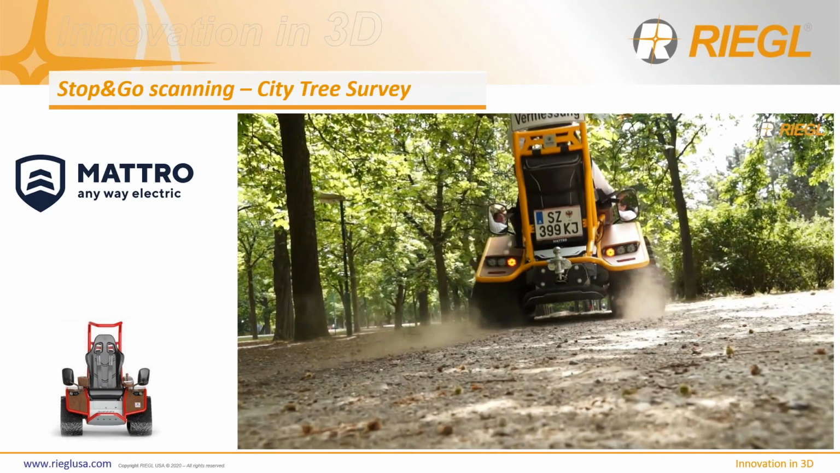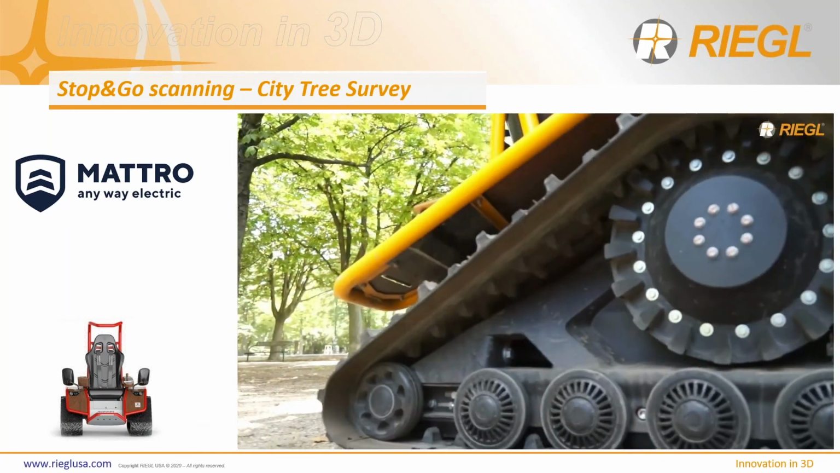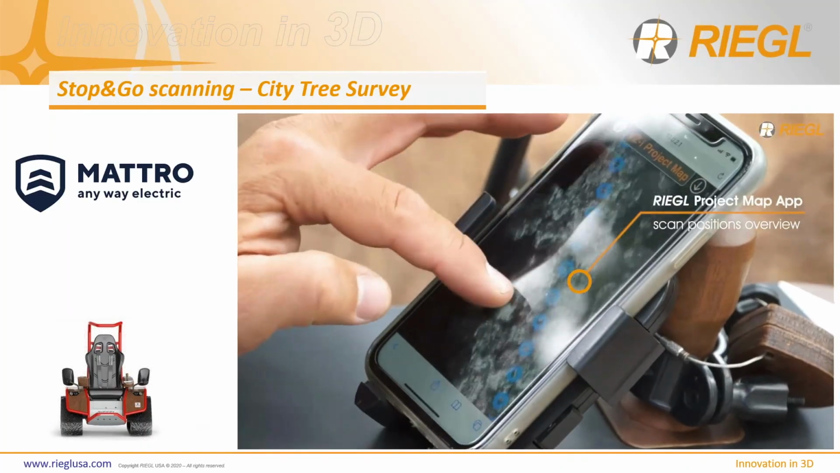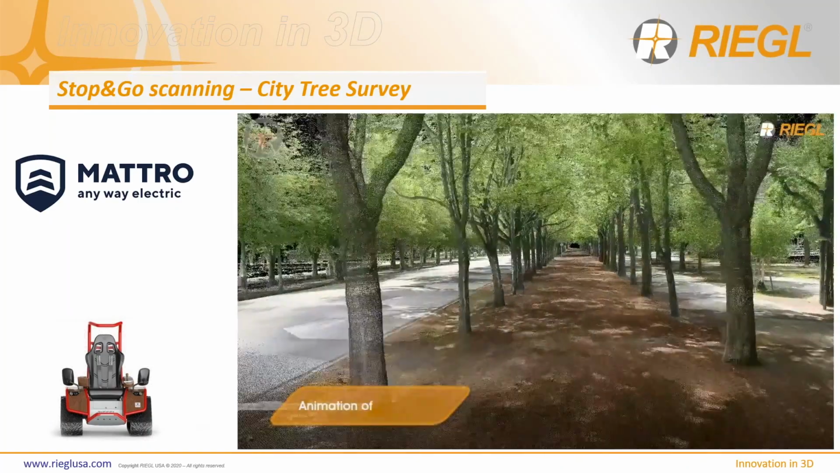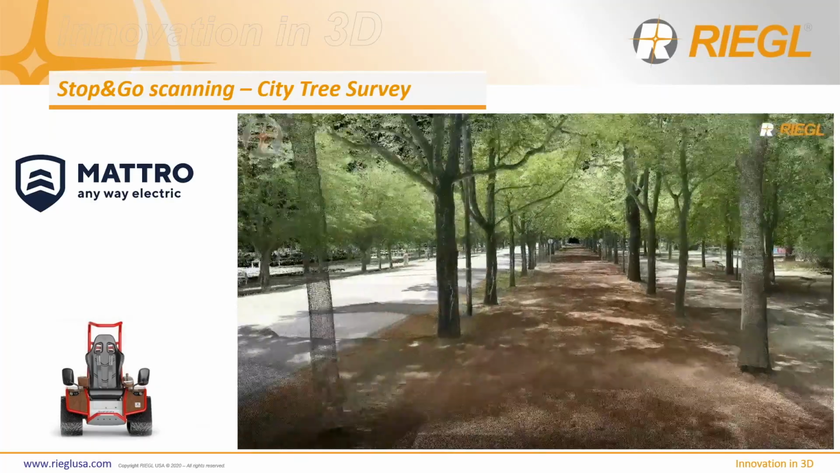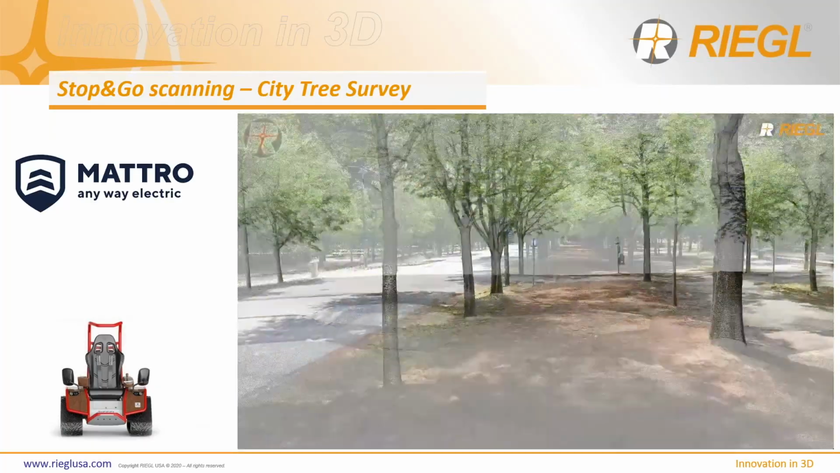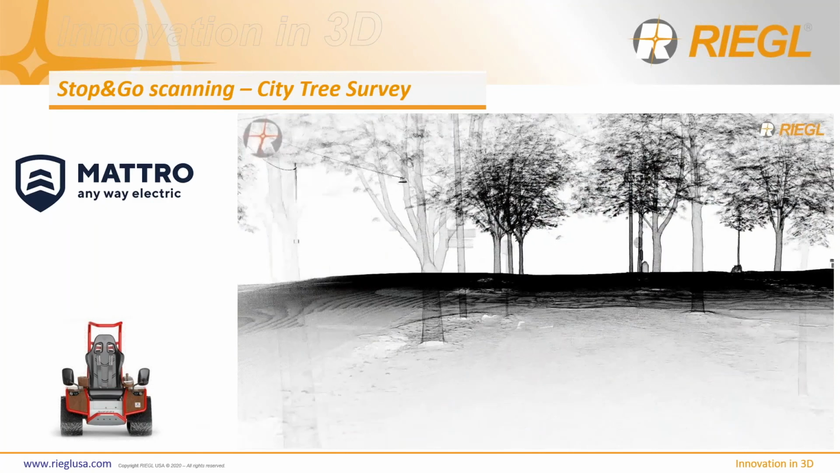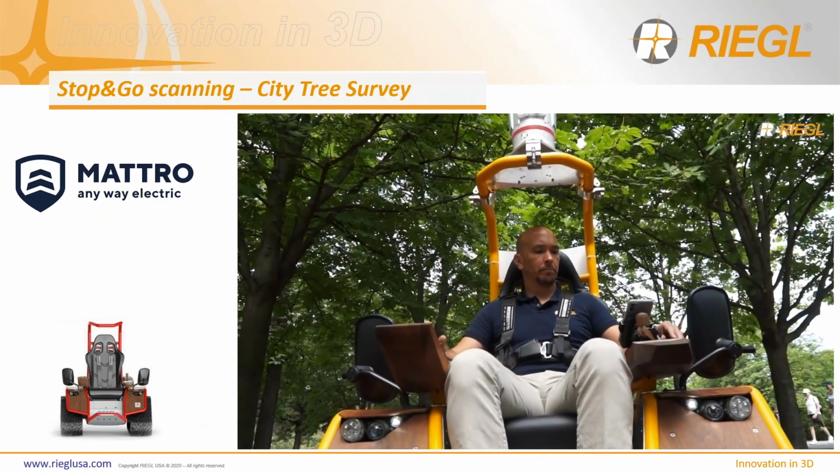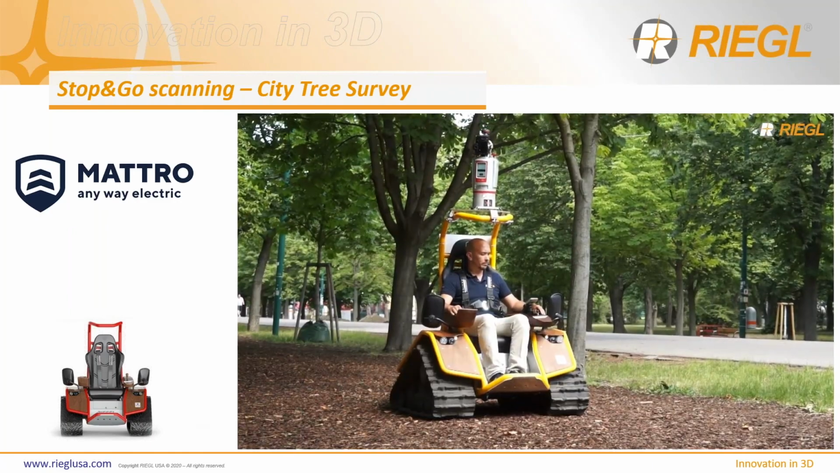Here you see a fine example of a company called Material, a European company that makes these manned vehicles. And this vehicle is unique. It's 100% electric and approved to be on the road. And this application that you see here is collecting trees in an urban and city environment, right? So it's not intrusive, it doesn't take up a lot of space or room. It's a one-man operation, and the whole thing is completely automated, right?